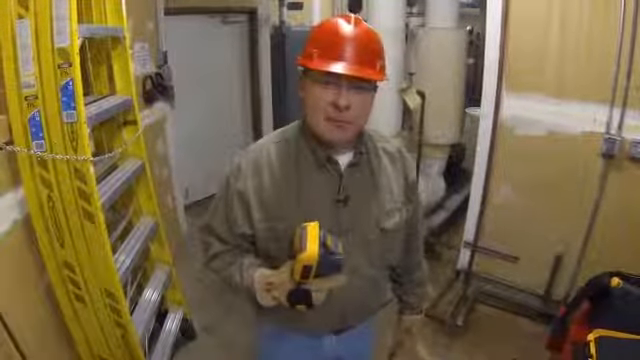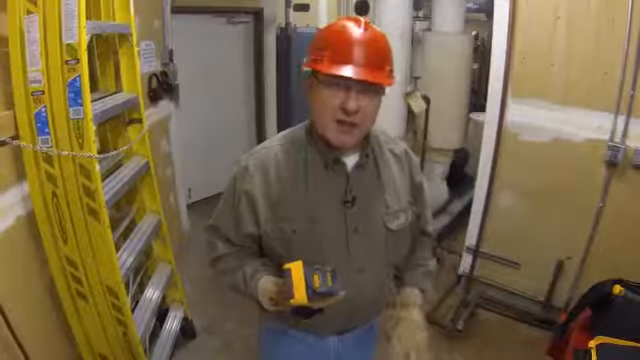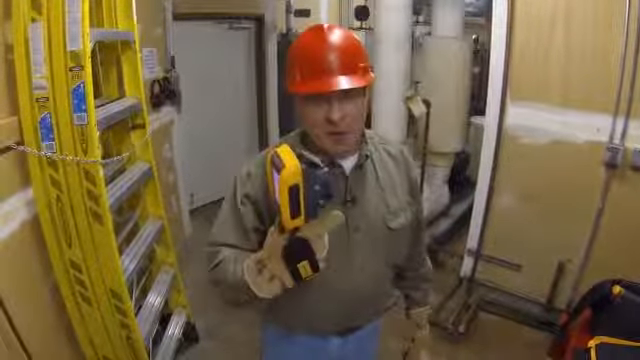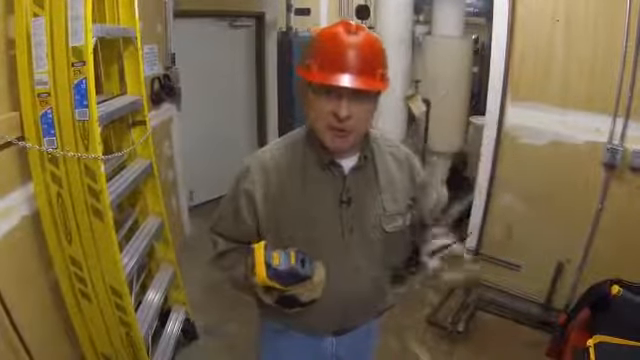Today we're going to use thermal imaging to inspect a common electrical motor for issues that might be impacting energy usage. So I've done a little bit of prep work. We'll show you what we've done when we get over there, but the first thing you always need to have is proper equipment. Make sure you have a thermal imager, it's powered up, ready to go. Make sure you have proper personal protective equipment.